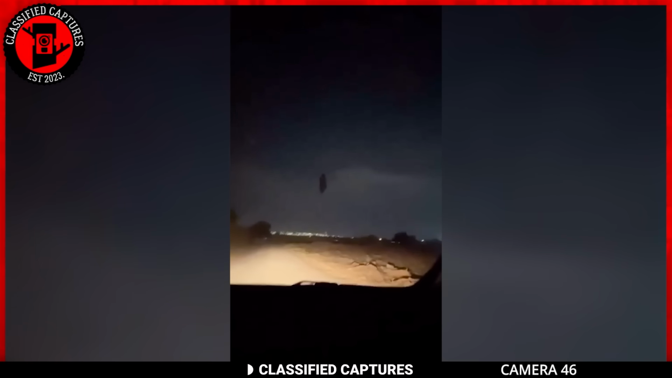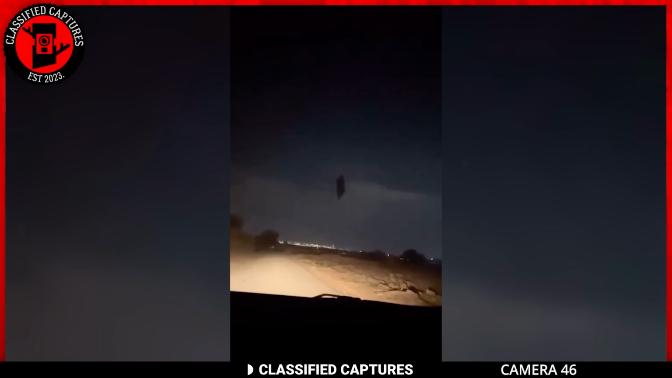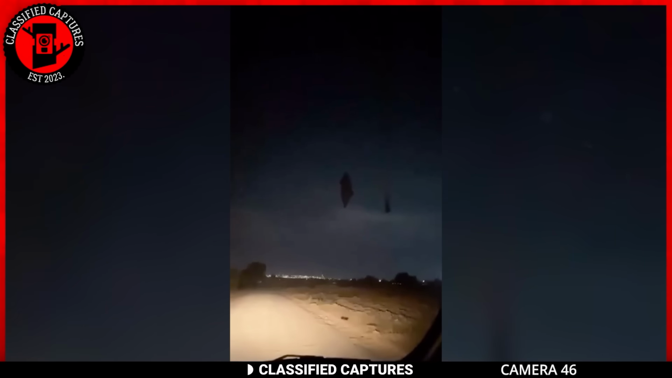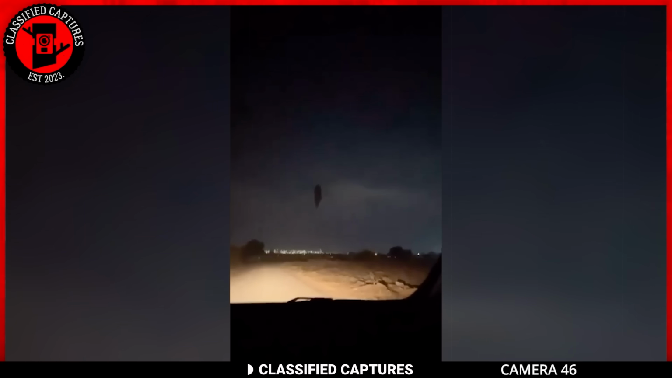This person was driving on the road in the middle of the night when he came across this in the sky. You see it, don't you? A strange person floating in the sky. Is it human, though? I mean, it's hard to tell since whatever it is has a robe on. I have my theories on what this might be, but looking at it, what do you see? Tell us in the comment section.